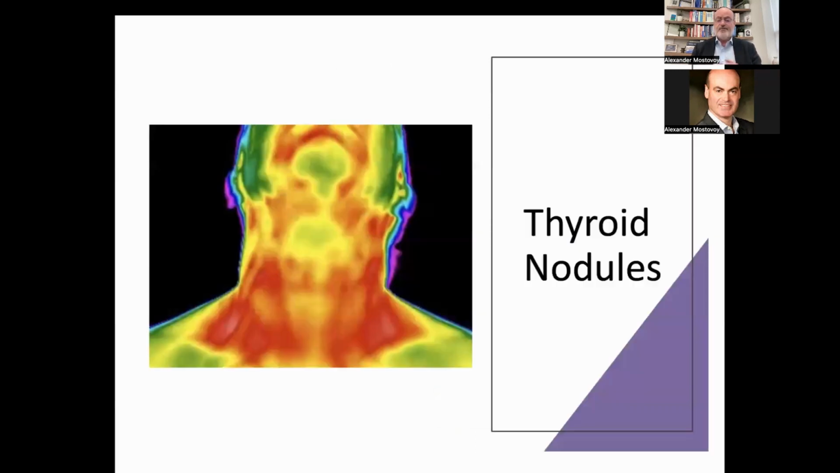And by the way, just to stay on the subject, what I want to emphasize is that in the majority of cases, thyroid ultrasound is not part of a general physical examination. You may examine your patient physically with your hands. Sometimes you may pick this up, sometimes you may not. Thermography allows you to pick up certain things that otherwise may be missed. I've always suggested that thermography or infrared imaging is just an extension of your patient's physical examination.